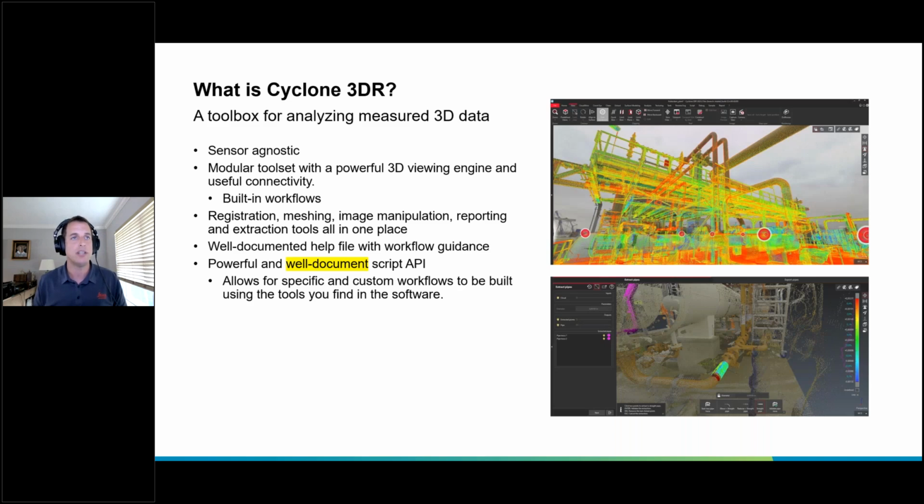The tool that I'm going to show today is Cyclone 3DR. It's our toolbox for all things LiDAR. You don't know what you're going to get into. You don't even know where you're going to start. You just kind of throw it all in there and you start analyzing. You string together a set of tools. It's amazing. It's sensor agnostic, wherever you get the data from.